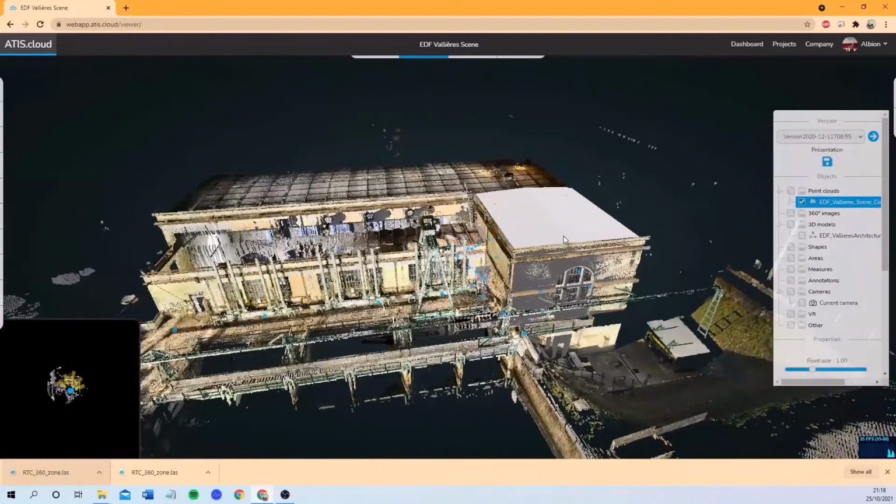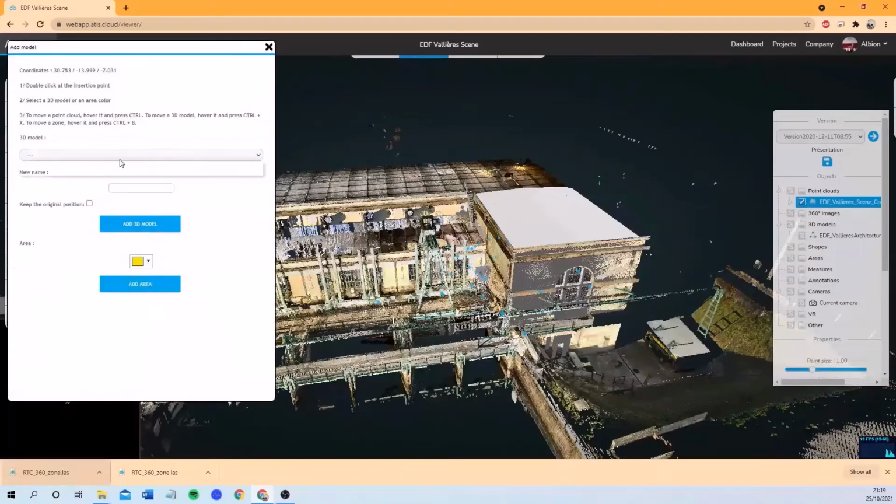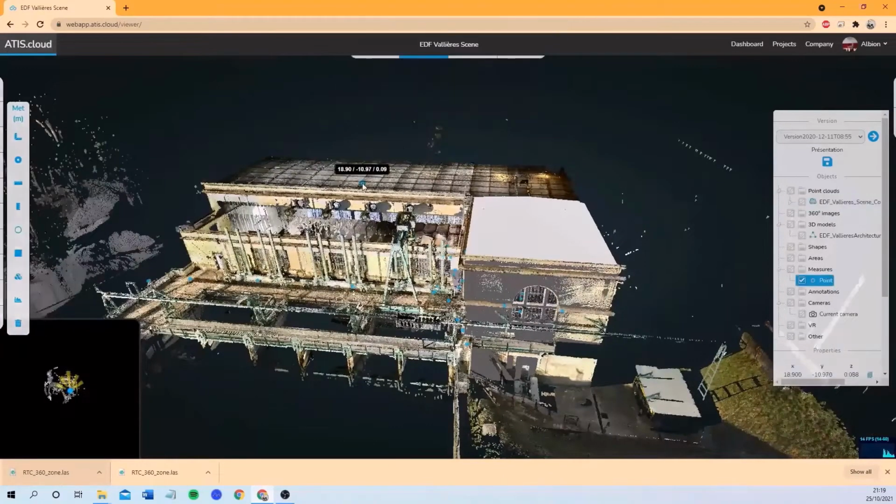Depending on how your point cloud or the 3D model was made, if your data is georeferenced when you upload your 3D model, you have the possibility to keep the original position. In the case that your data is not georeferenced, you have to align the 3D model with the point cloud manually. So in this case, let us check the coordinates of our points. We can see that these are default coordinates, so the project was not georeferenced.